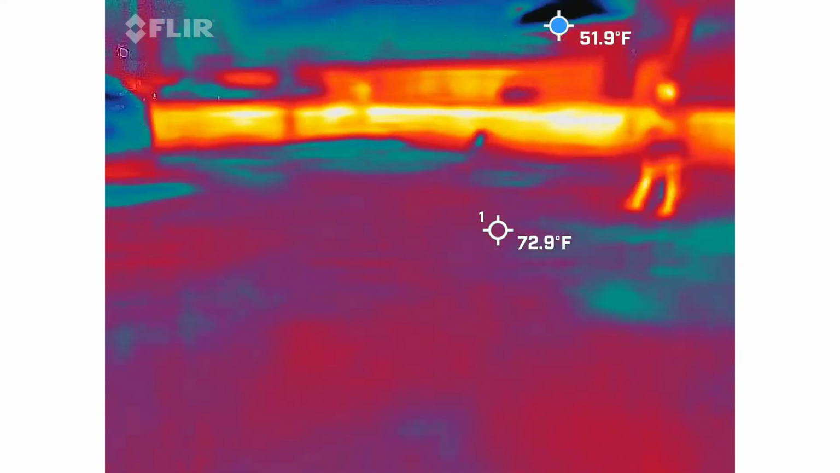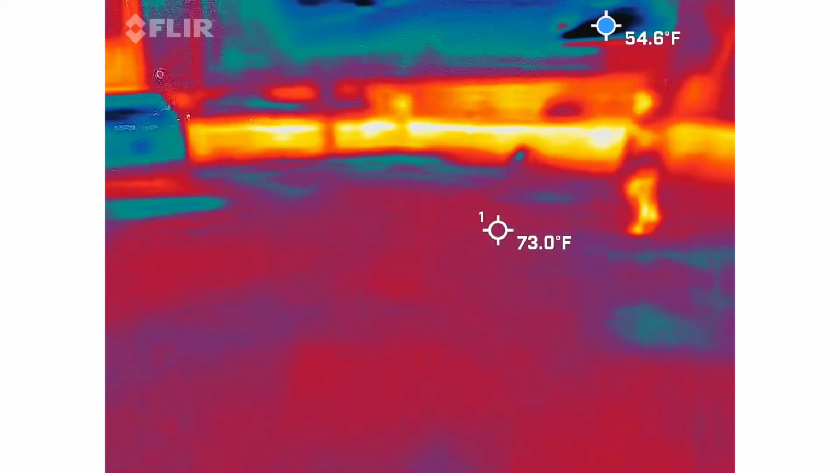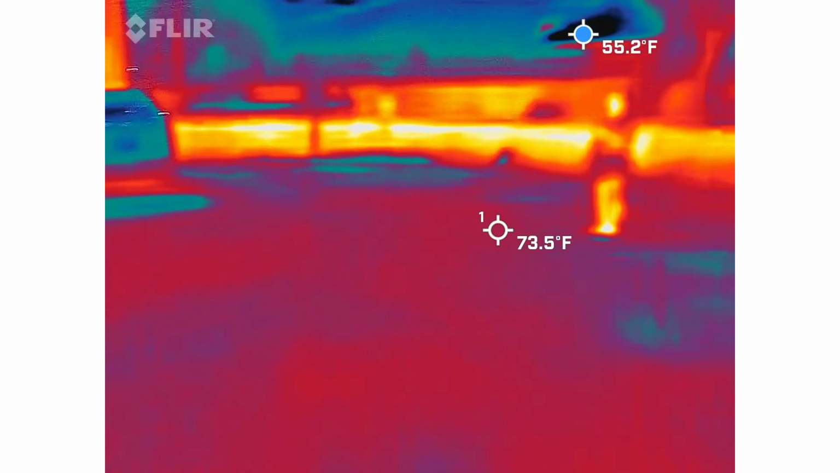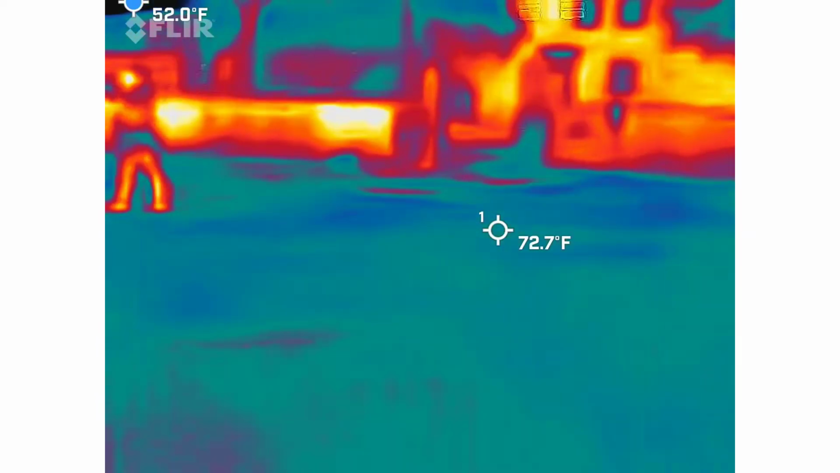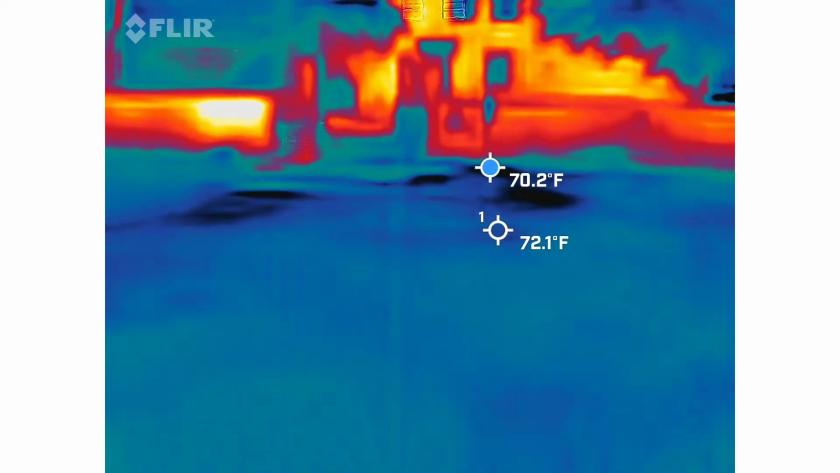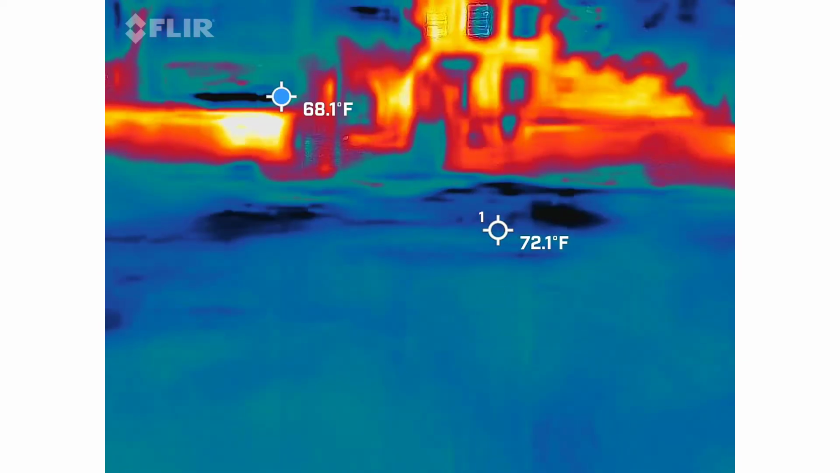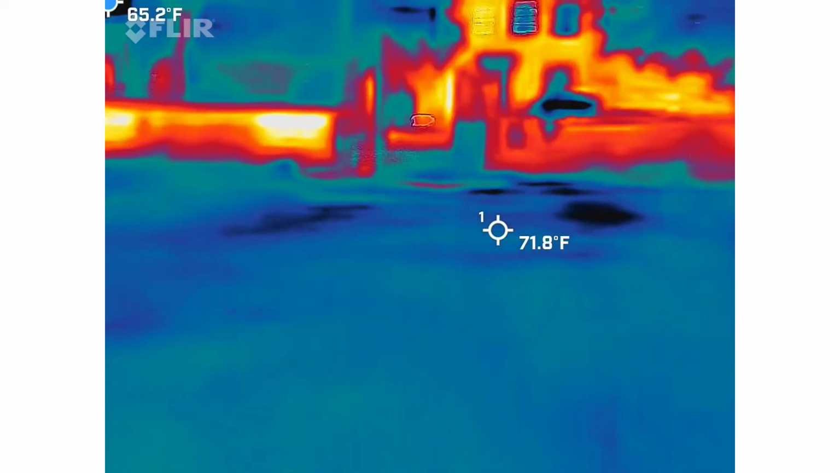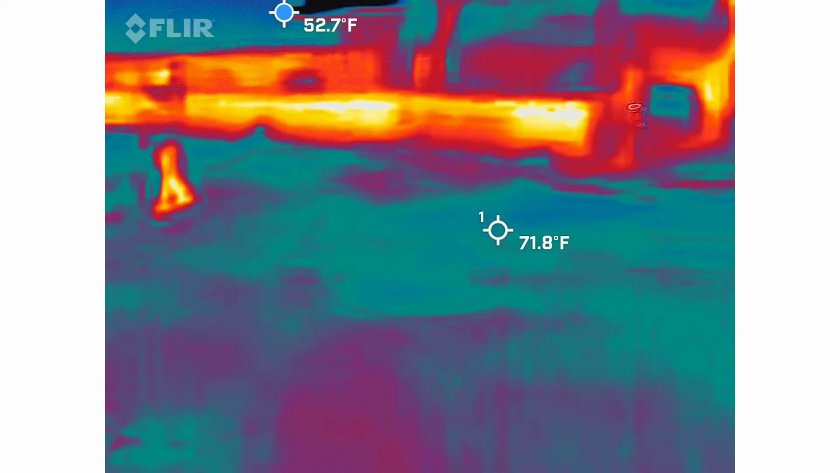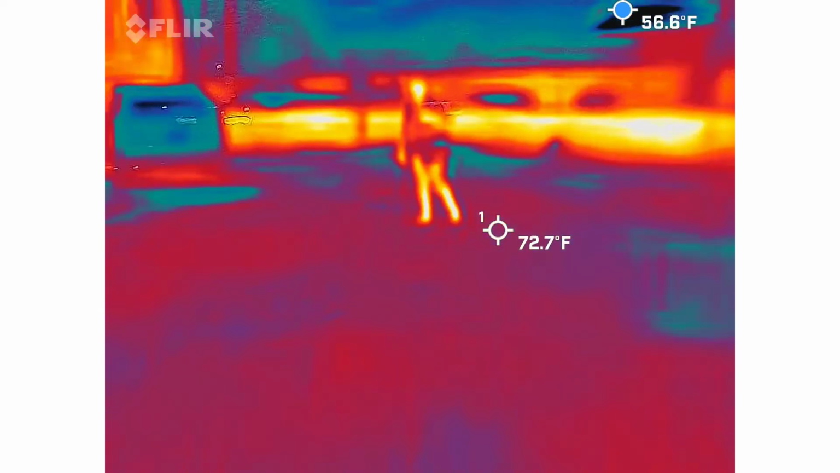Am I recording now with the square box? Yep. Oh, that just said 43.1. Hello. Hello. Eliza, make it go to blue. 25.7. Holy shit, she's all over the place. 25.7, 43.1.